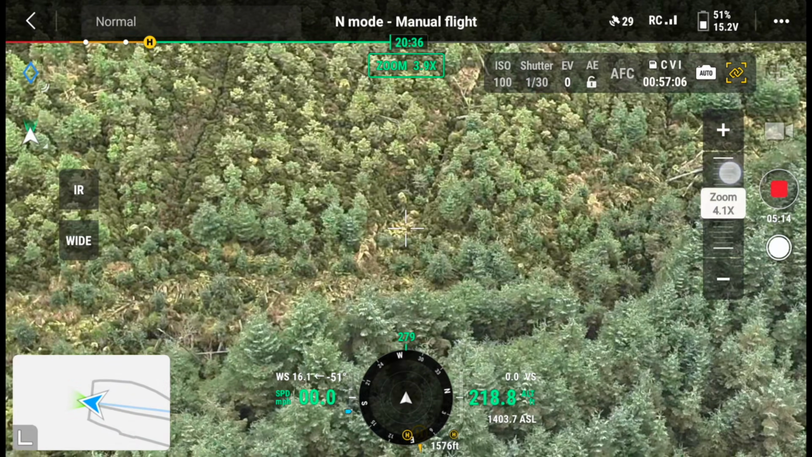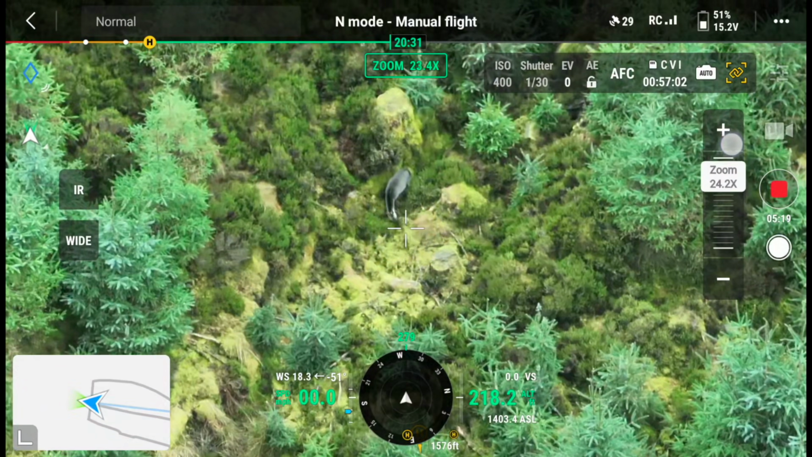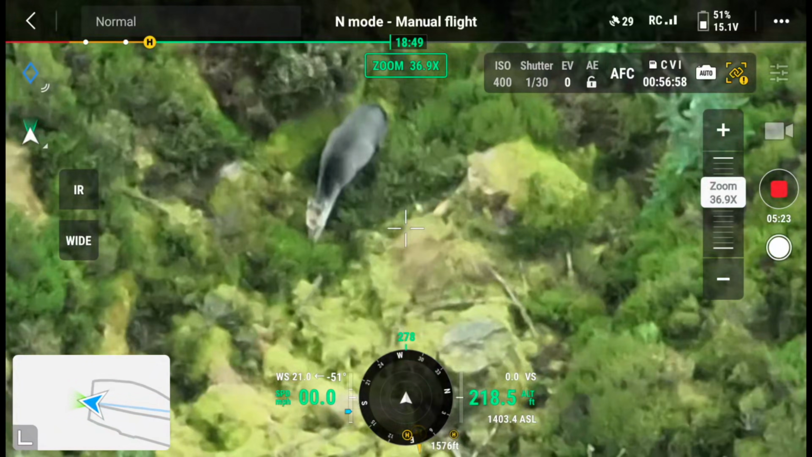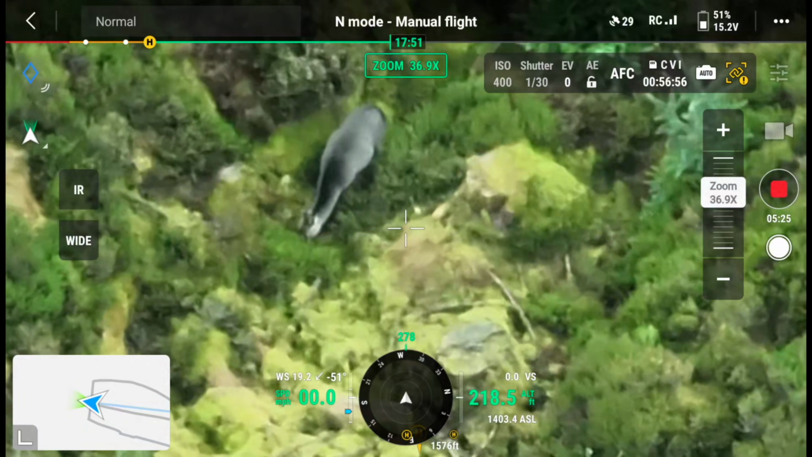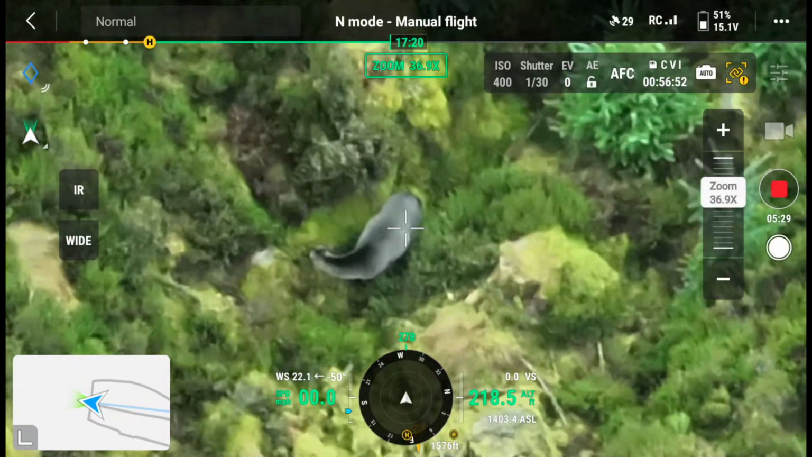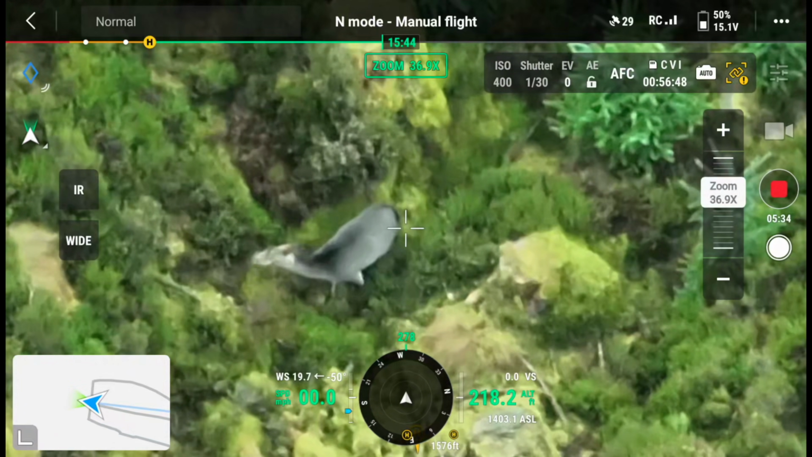If I zoom in now to where that was showing me, what you'll notice is this deer is happy as Larry, just eating away. But it's amazing that it has picked him up. The drone is very far away. That's incredible.